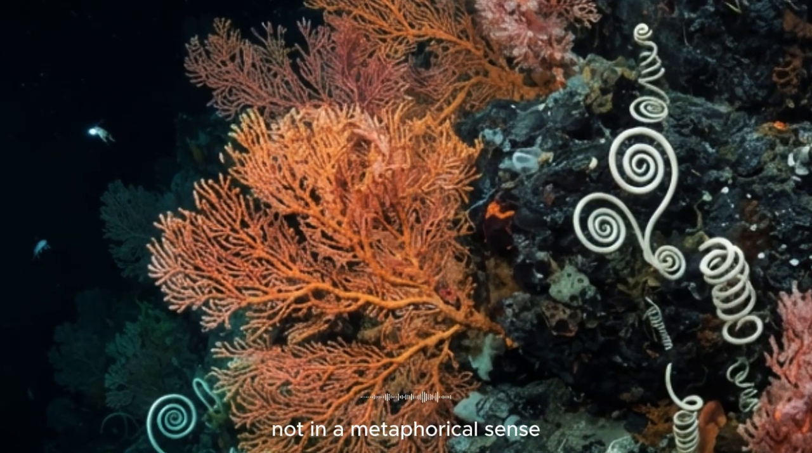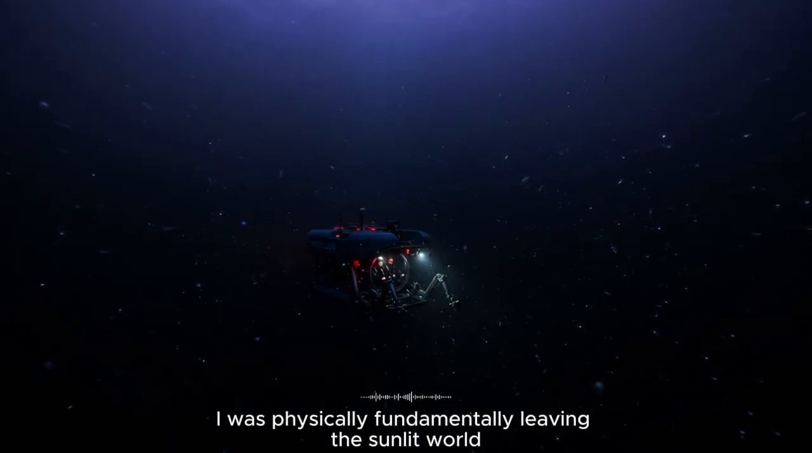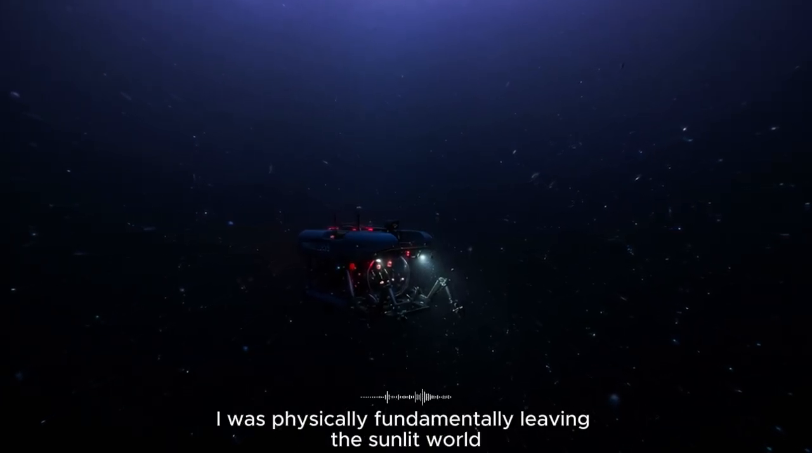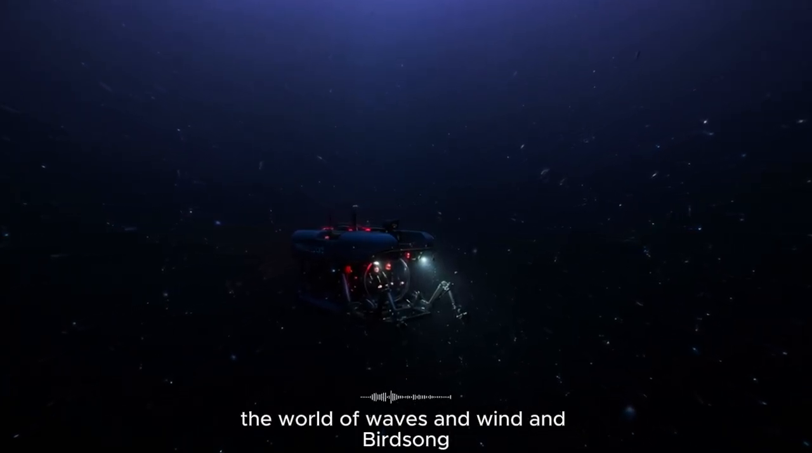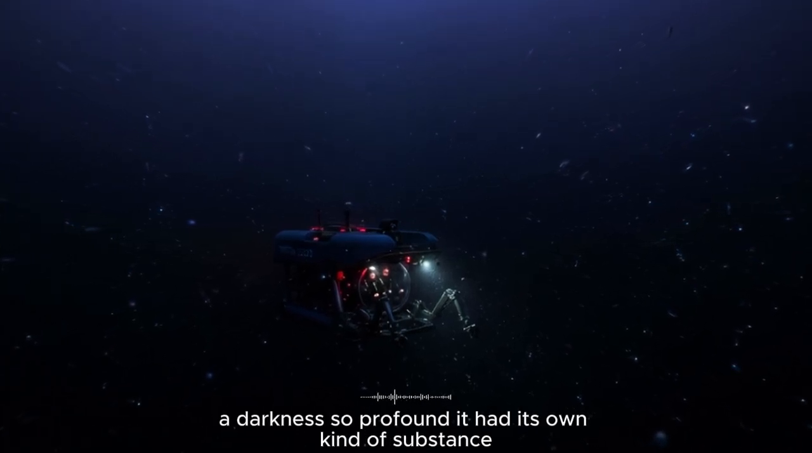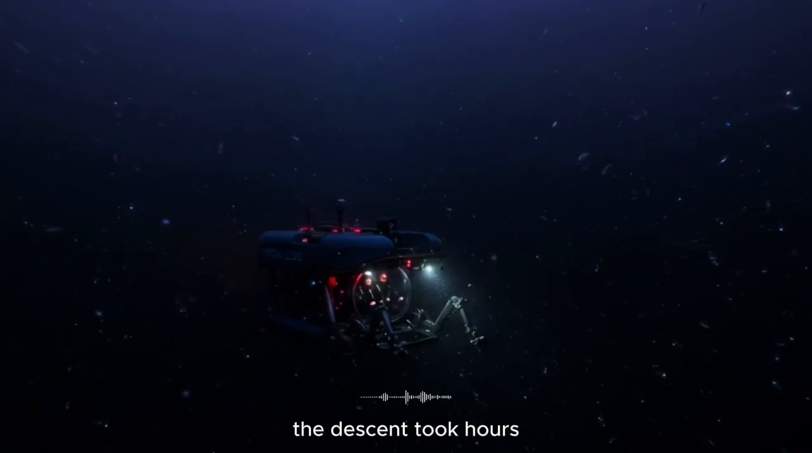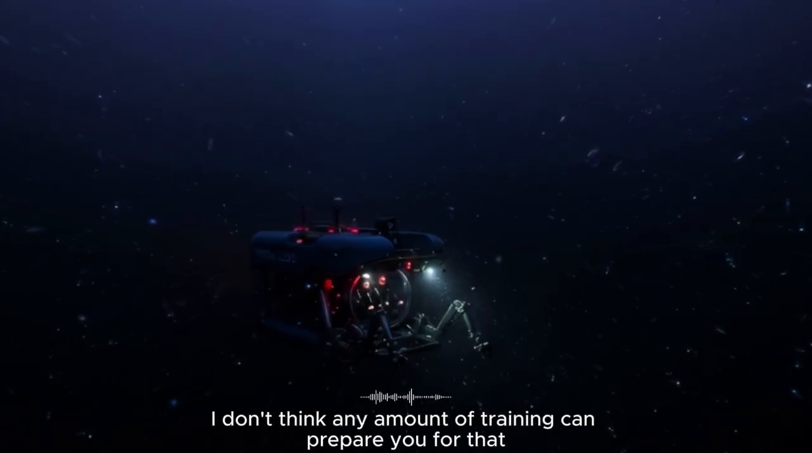Not in a metaphorical sense, not in the way you feel when you get on a plane and leave your troubles on the ground. I was physically, fundamentally, leaving the sunlit world, the world of waves and wind and birdsong. I was falling into a place where the sun had never shone, a darkness so profound it had its own kind of substance. The descent took hours. I don't think any amount of training can prepare you for that.